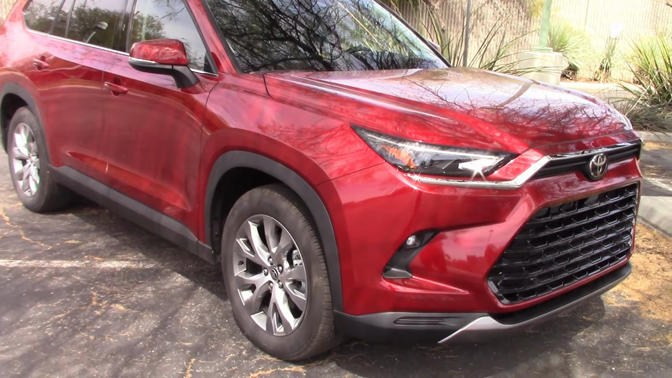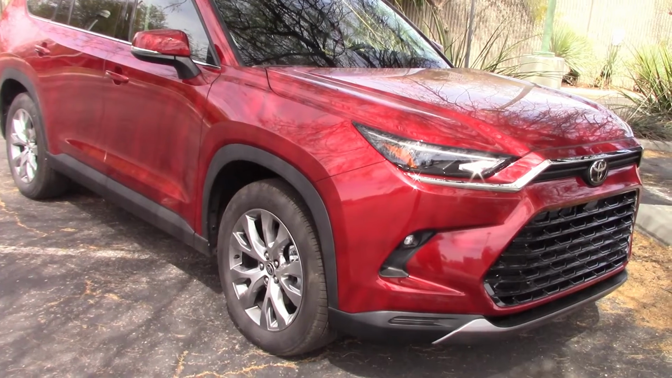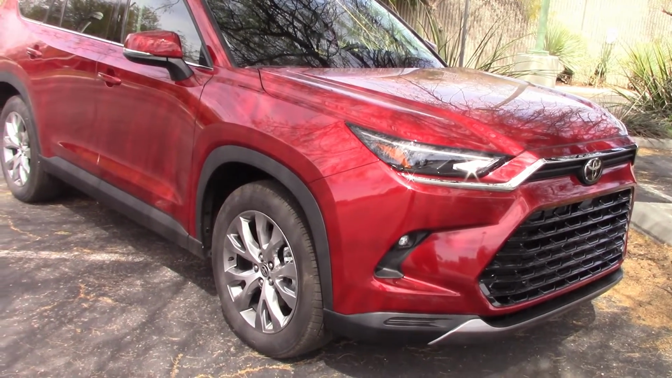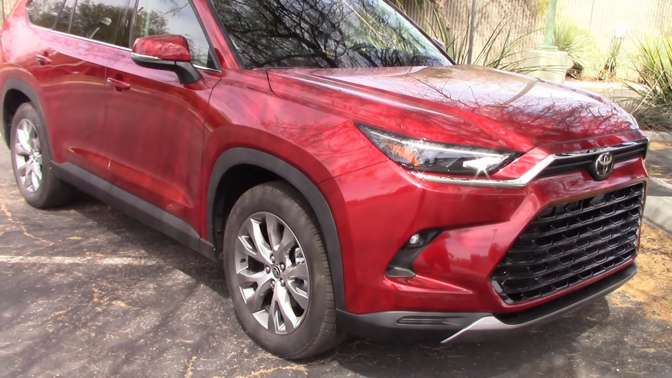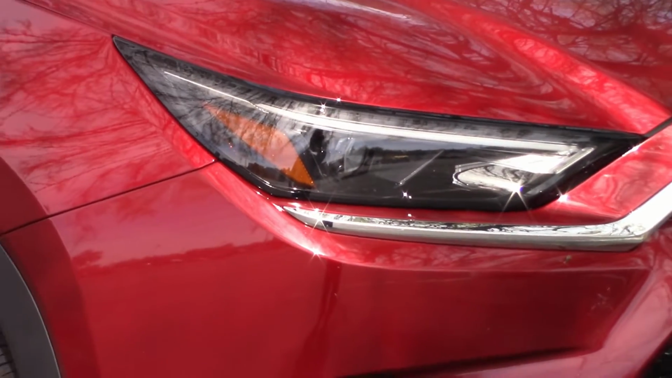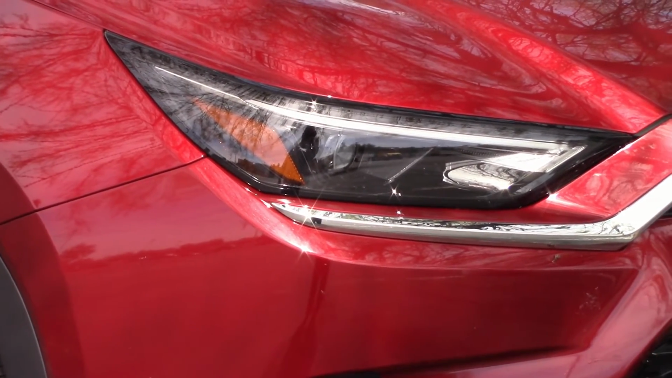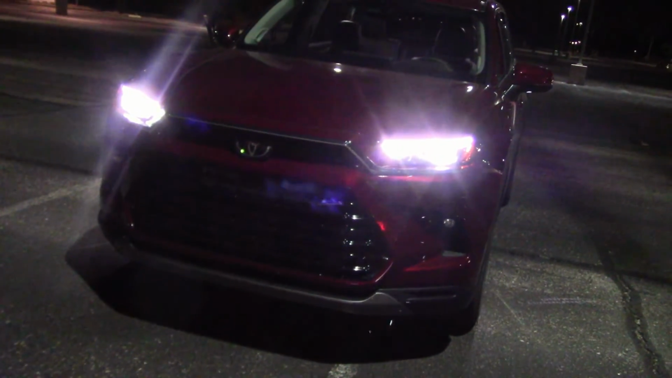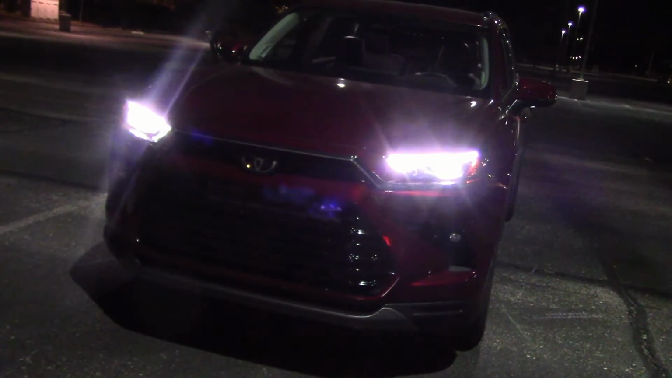Toyota sent us a Highlander to drive, and this is the Grand Highlander. Top of the line, lots of room. We did a full one-week road test on this already, posted that video on YouTube, but here we're doing a night drive and headlight test only to see how these LEDs work. So let's give it a go. It's dark. Let's take these lights out and see how they perform and do a night drive.